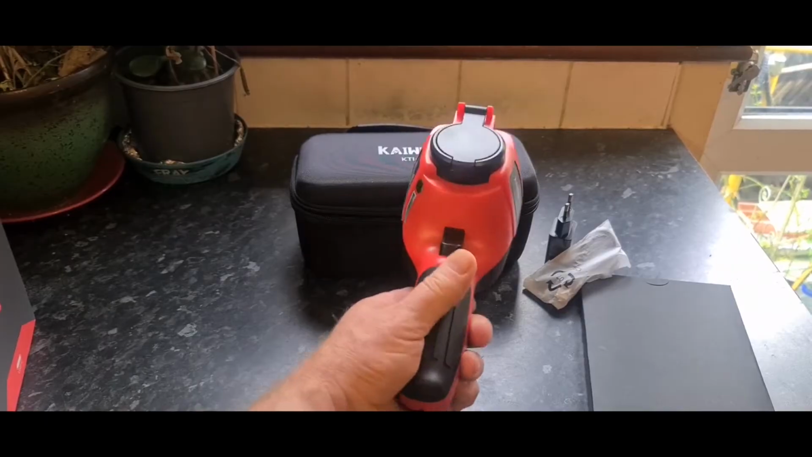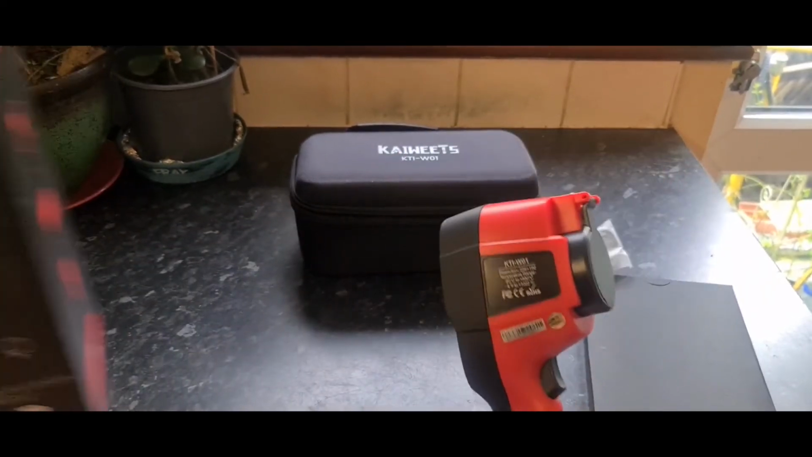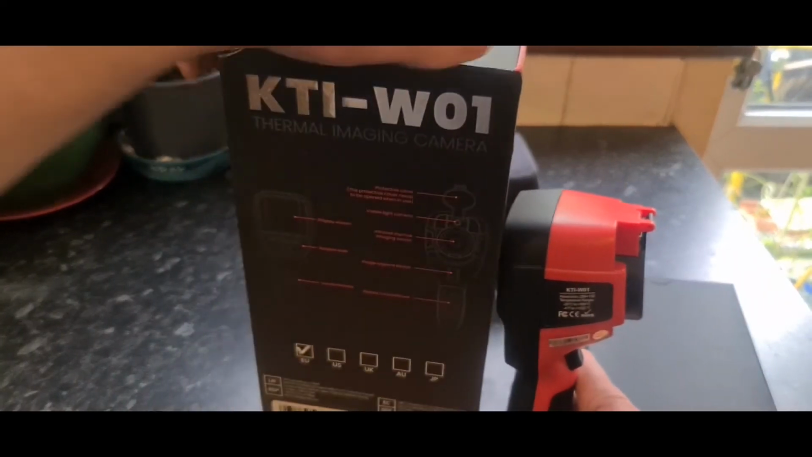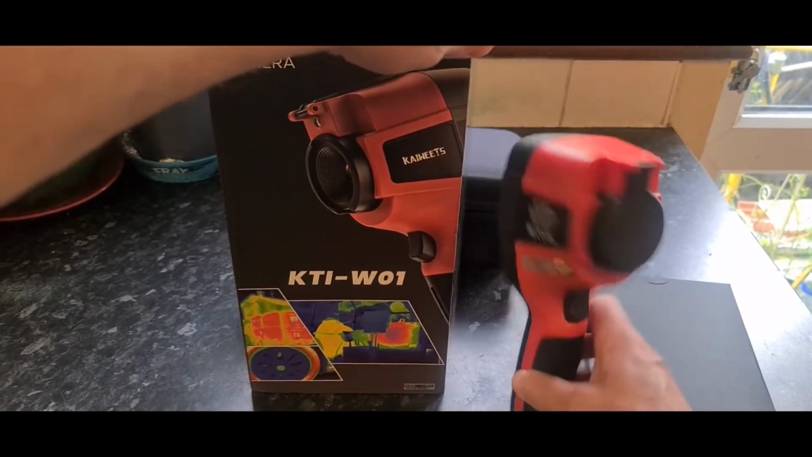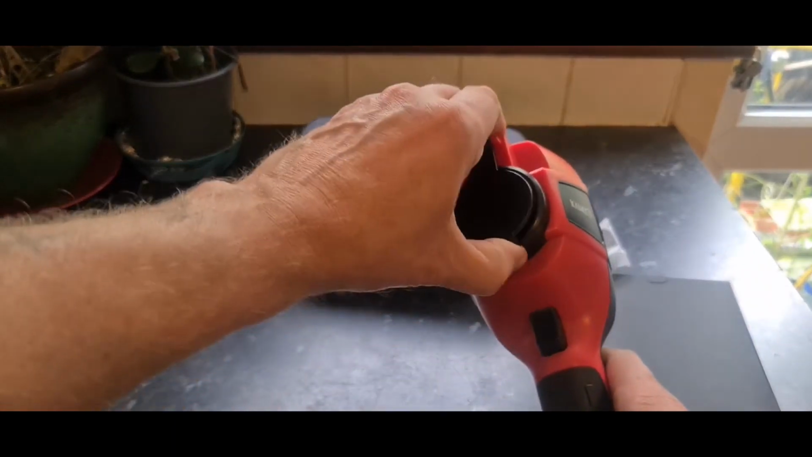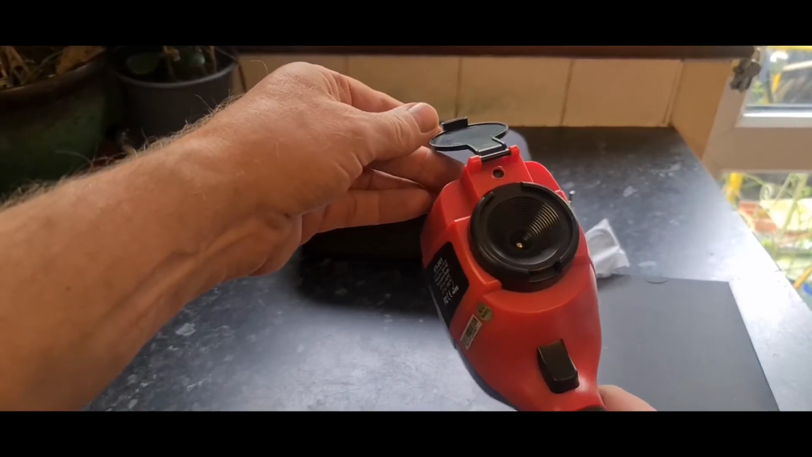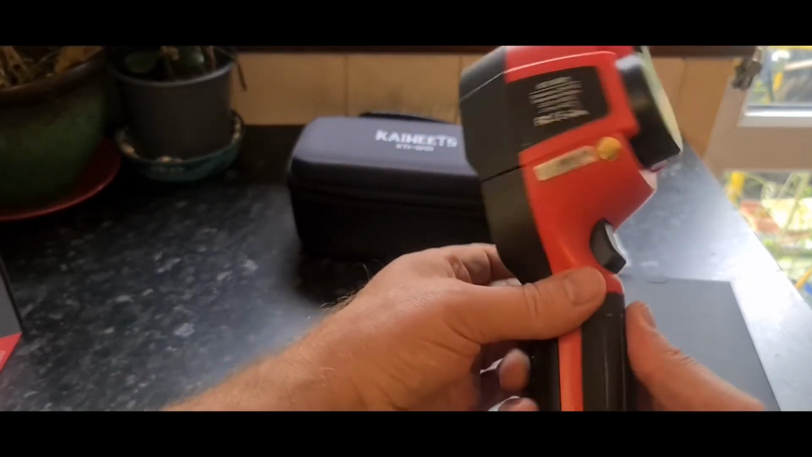So, there it is. As I said, it's a little bit smaller than I thought it was going to be. I actually assumed, looking at the box, if I can just show you that again, that it was going to be absolutely bloody enormous. Because if you look at the picture on the front, you think, oh my God, that's going to be enormous, but it's far smaller than the picture, thank goodness. And there it is. It's got a little protective cap here, of course, as you would expect with any kind of camera device. The Kaiweets logo there.